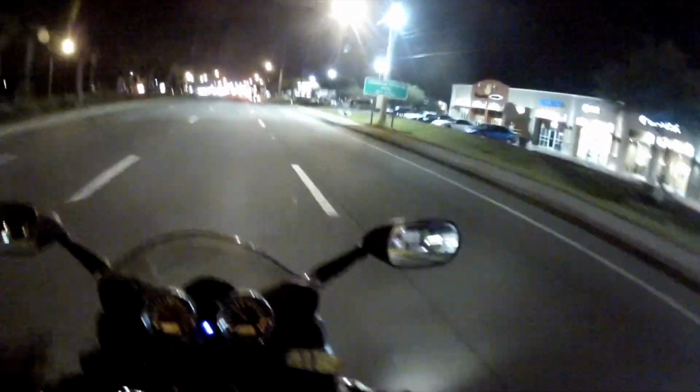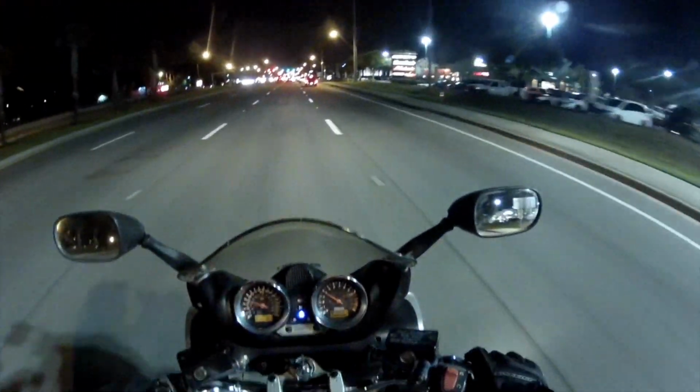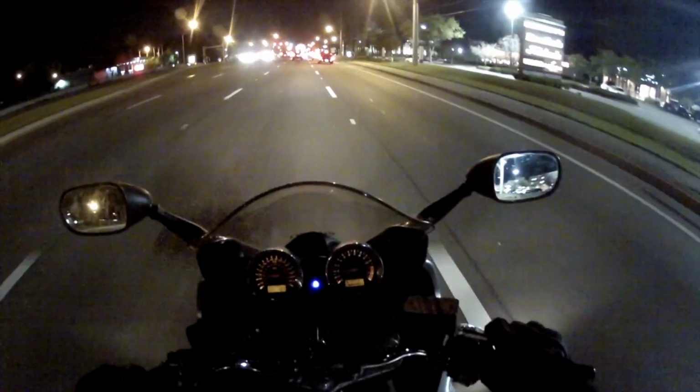Con number one: unless it's well lit like this area is here, you have much less visibility, as in you seeing the road.